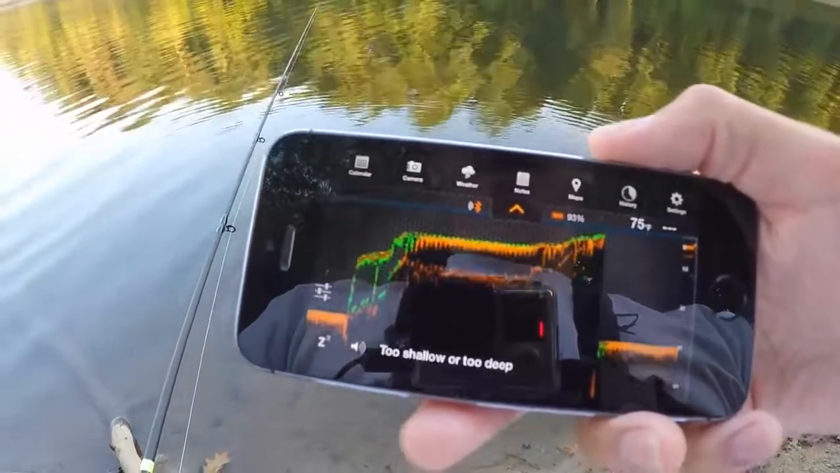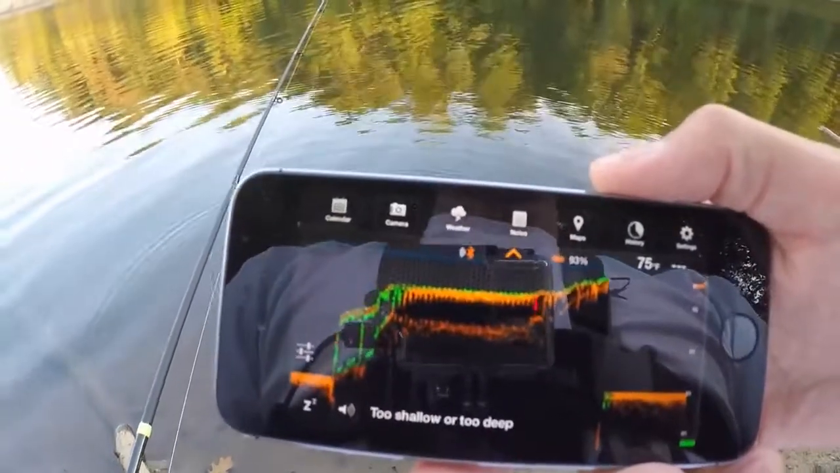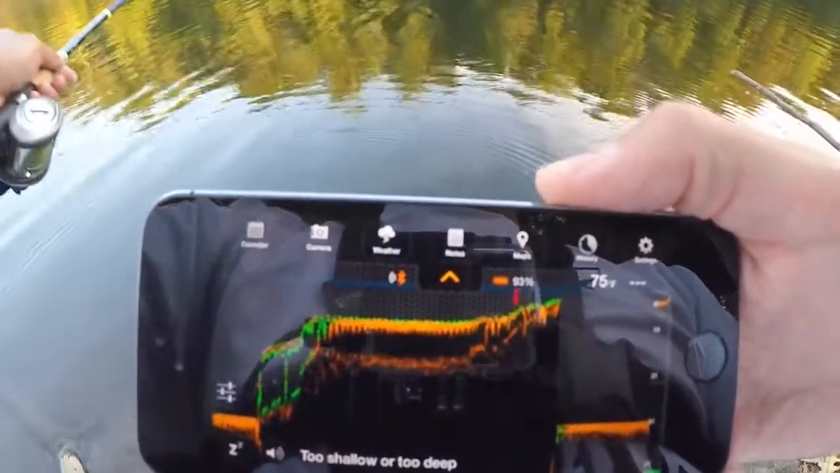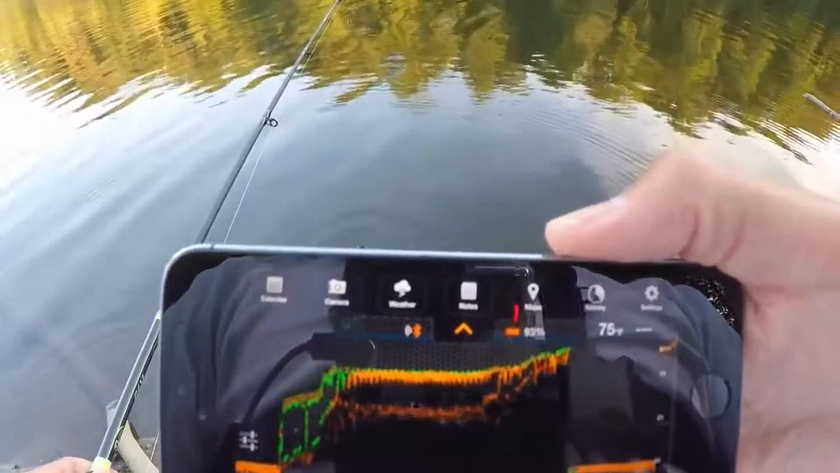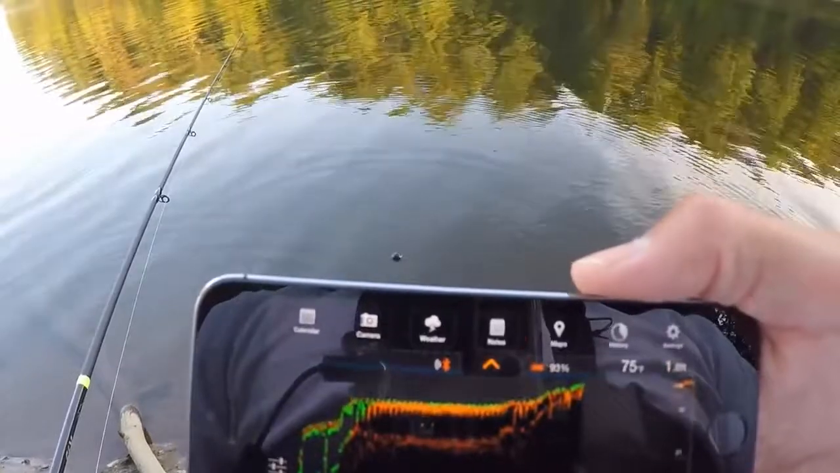Alright, hope you guys enjoyed the video, and definitely check out the Deeper if you're a shore bank fisherman, kayak fisherman, boat fisherman. It works in all those conditions, but I found that it really shines for bank fishermen. I've been using it a lot,